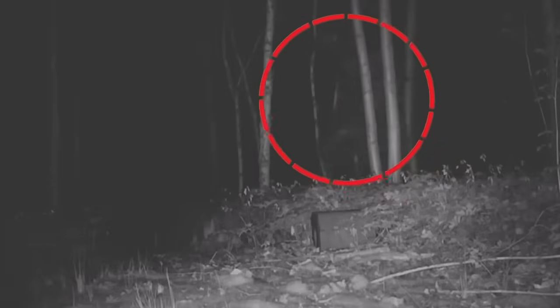Trail cameras prove to be invaluable tools when it comes to capturing the mysterious and otherworldly moments, especially in the untamed wilderness. Whether it's encounters with legendary creatures or the glimpse of strange beings lurking in the shadows, these intriguing videos will undoubtedly make you wonder about the unexplored realms of our world.